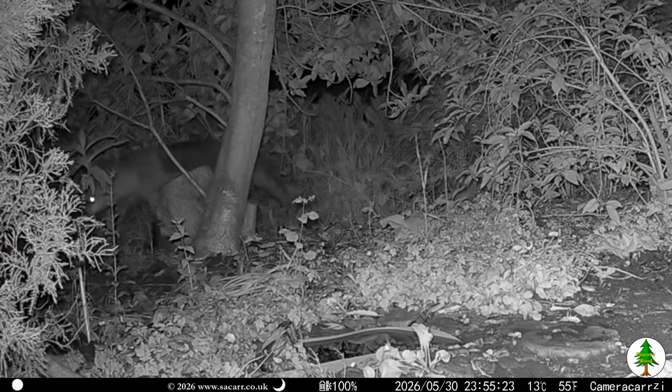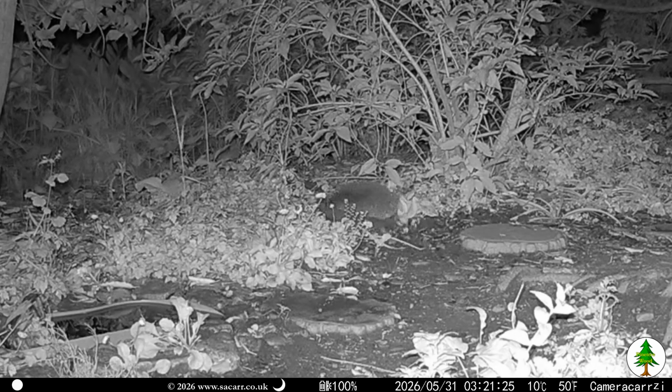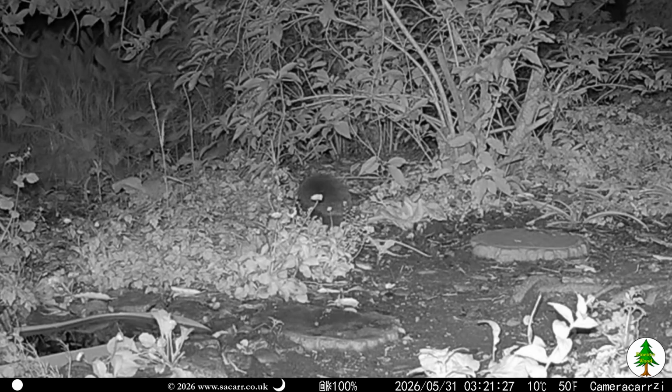Shady the fox made another brief visit a few minutes before midnight on the 30th. Cherry the hedgehog was the last visitor for the month.